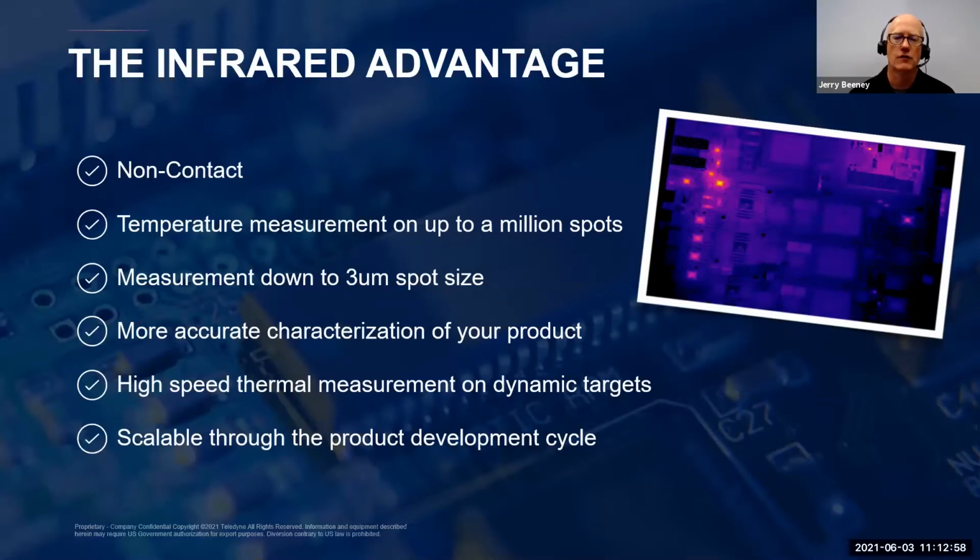of advantages over the standard temperature measurement devices a lot of people use in the design and testing of electronic systems. With infrared cameras, you get thousands of points of temperature measurement without even touching the surface. The results are immediate and intuitive. I mean, a picture's worth 1,000 words, and they provide a more complete thermal characterization of the device, both in the R&D stage and also in the manufacturing stage, in the whole product development cycle.